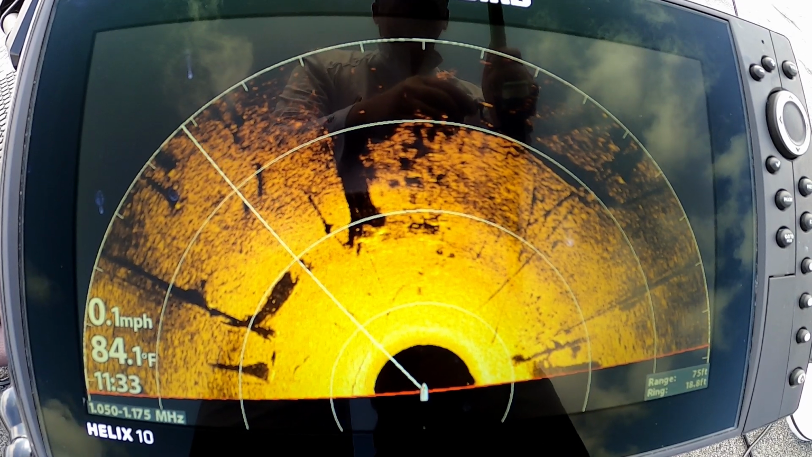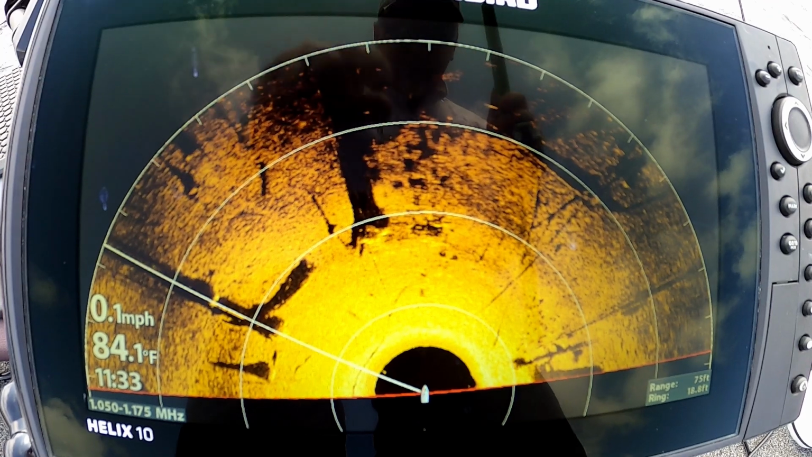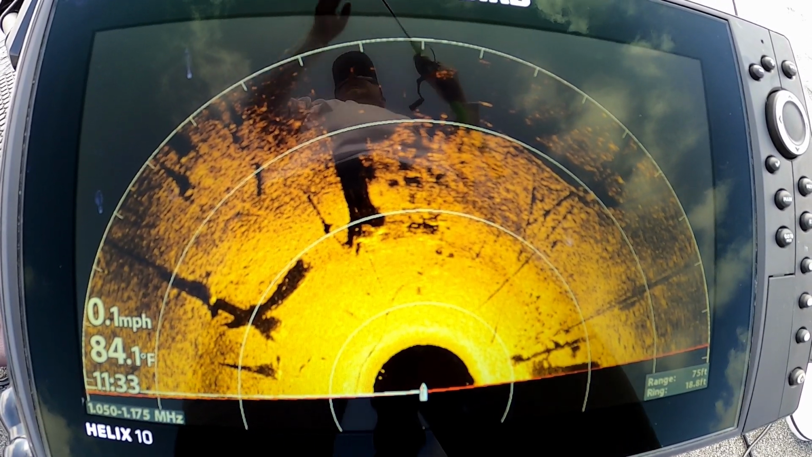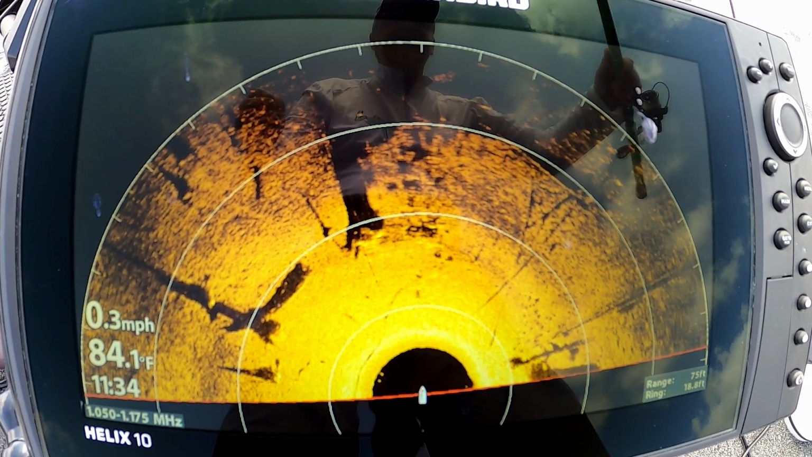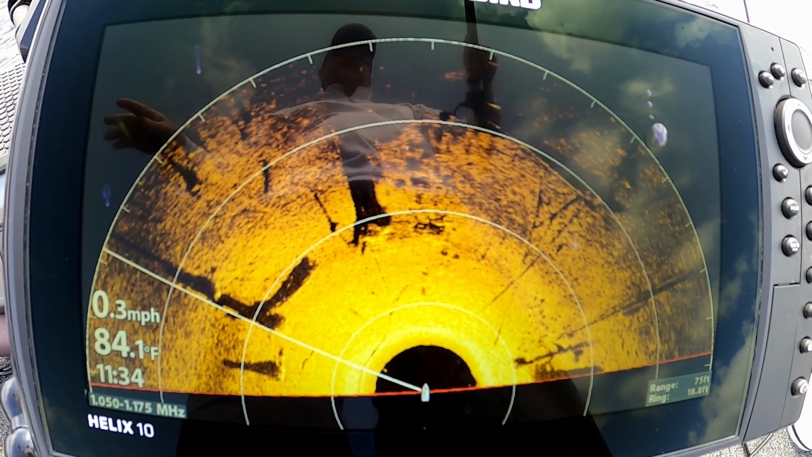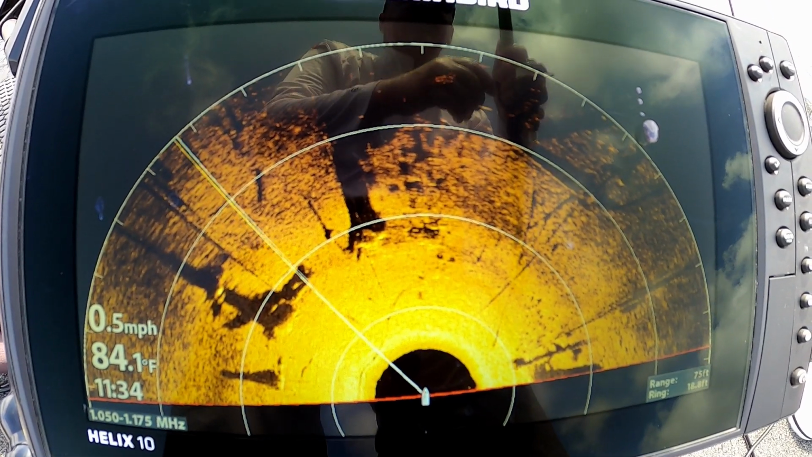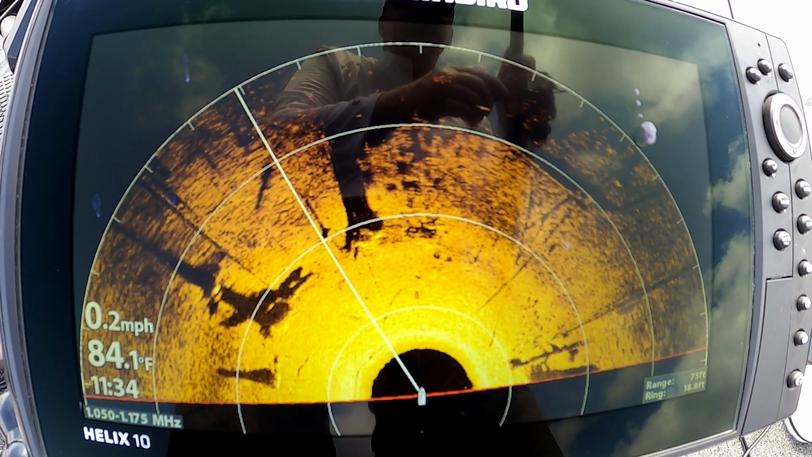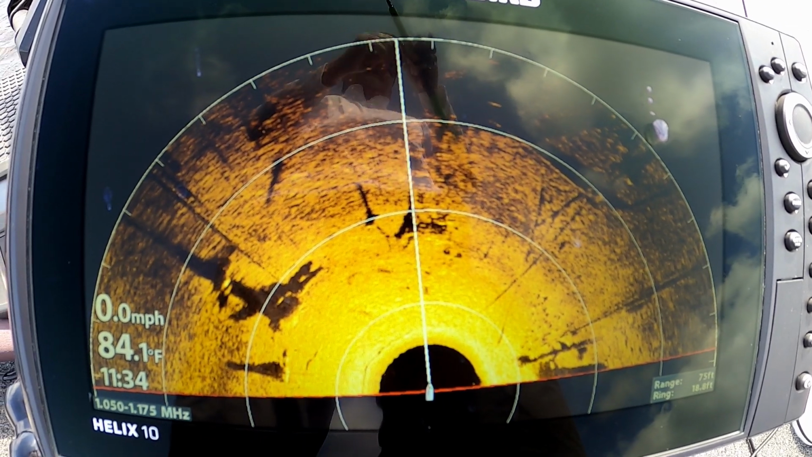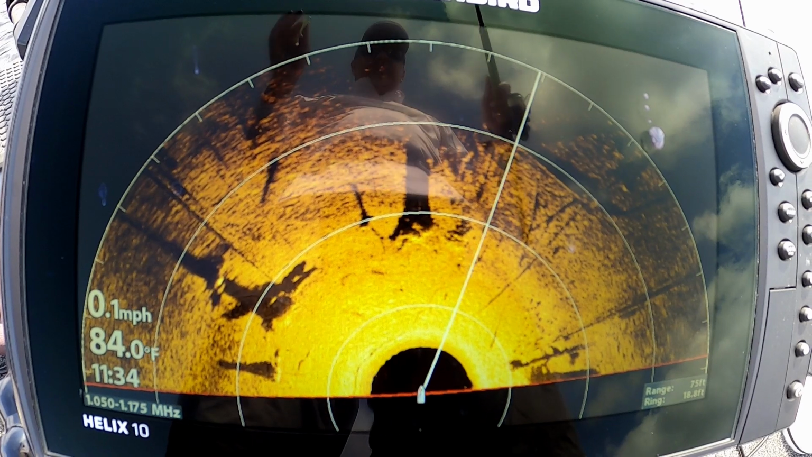So guys, I am working this jig through this school of crappie. There's a big old school of crappie. You can see them on dots right here. And I don't know if it's the changing weather or what, but right now, this morning, these fish have lockjaw. They are not even touching this jig. They're not biting it at all. Chasing it just a little bit, but hardly even paying any attention to it at all.